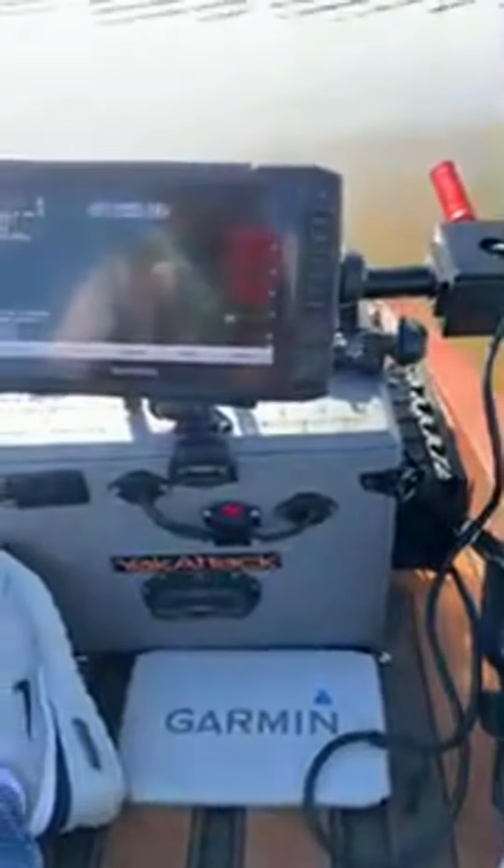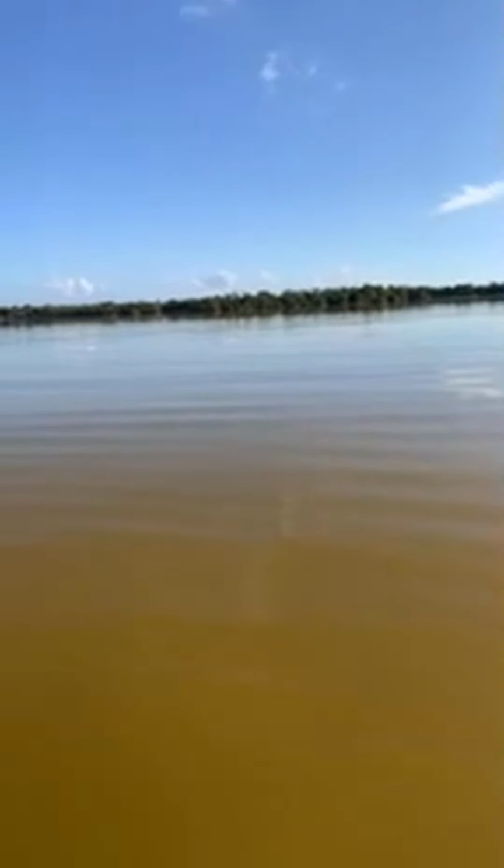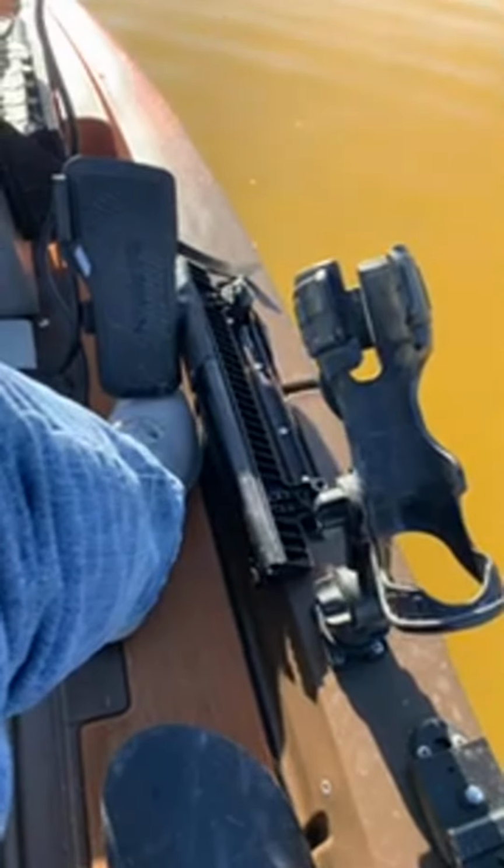I'm gonna lift it out of the water now. It's not out of the water completely. My battery's at 15%. All right, that may be better.